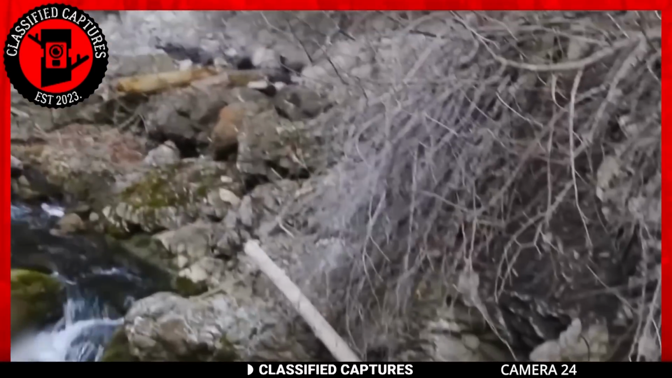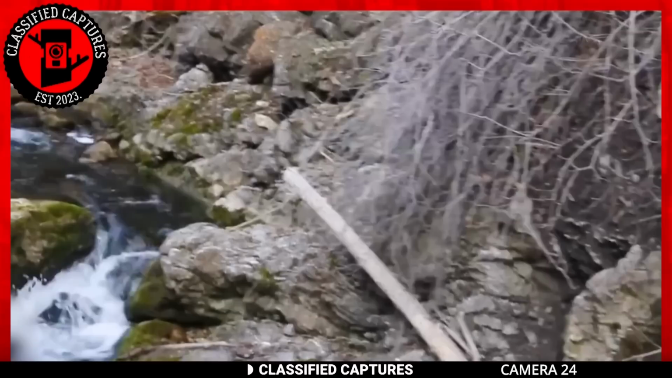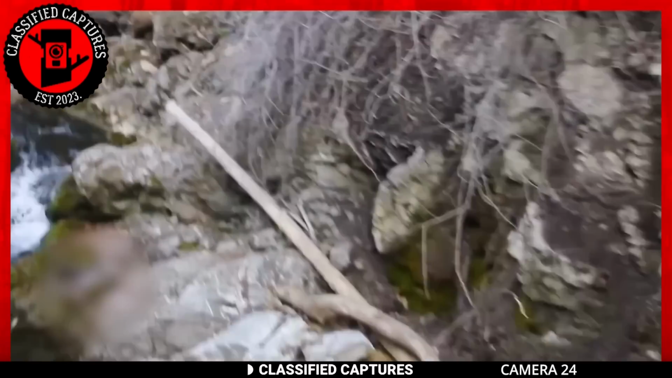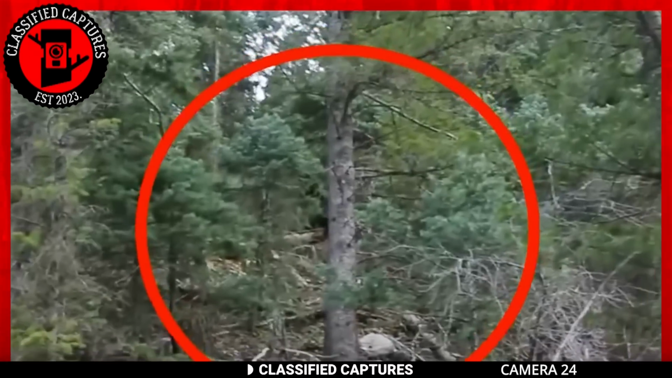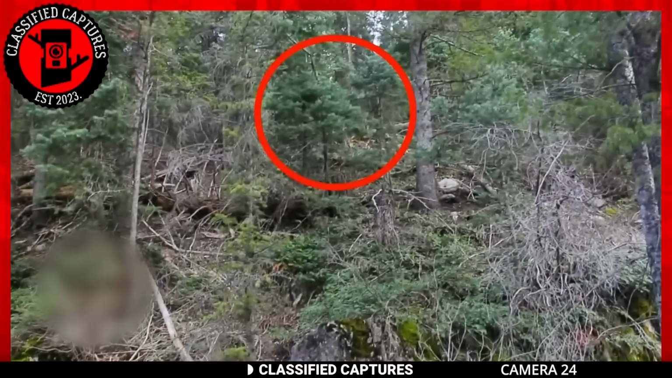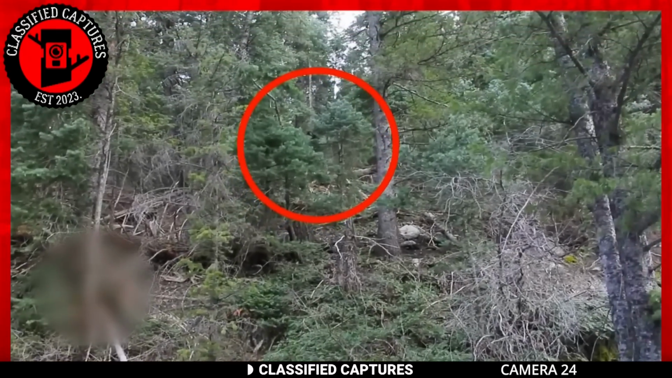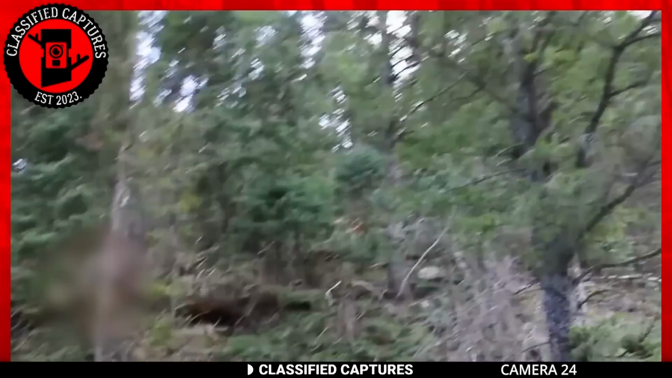Bigfoot. Picture this. You're out in the woods enjoying a peaceful nap among the trees when something stirs in the leaves nearby. Your curiosity piqued, you turn to investigate, and what you see takes your breath away. Now stop imagining and pay attention to the footage. There, amidst the towering trees, stands a massive figure.